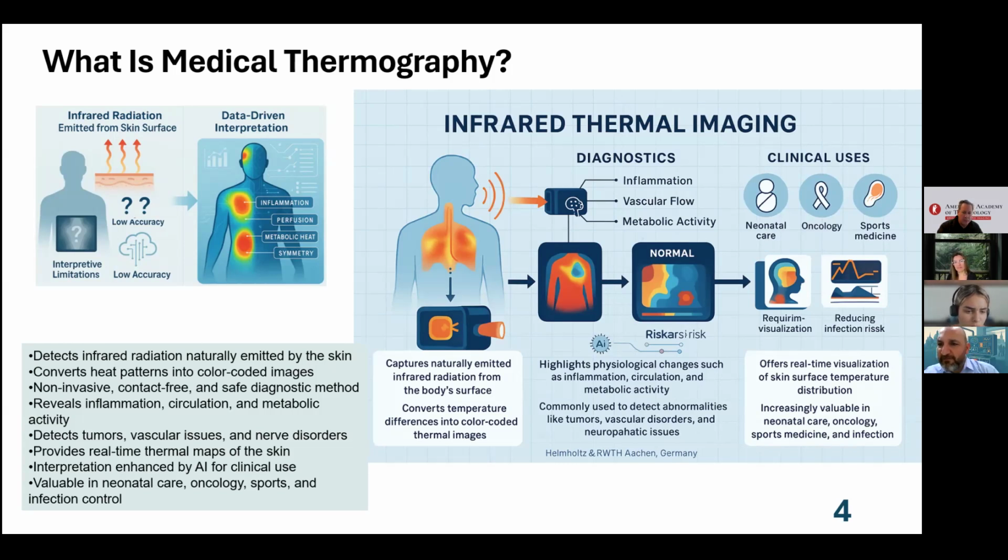Thermal imaging itself became more attributed to the diagnostic field starting in the late 50s, early 60s, when the thermal bolometer started to evolve technologically, and we were heading in the field from military applications to clinical or civilian applications.